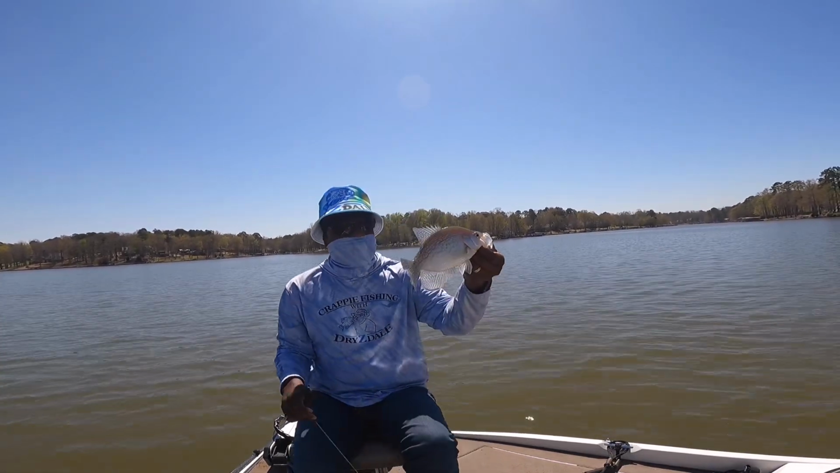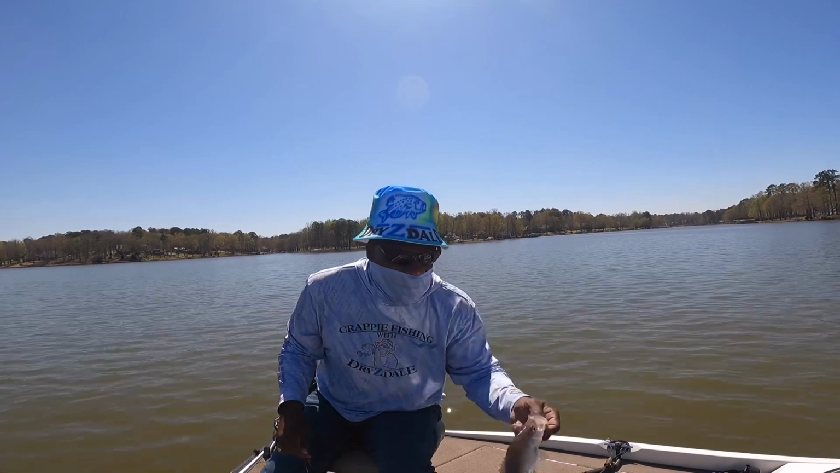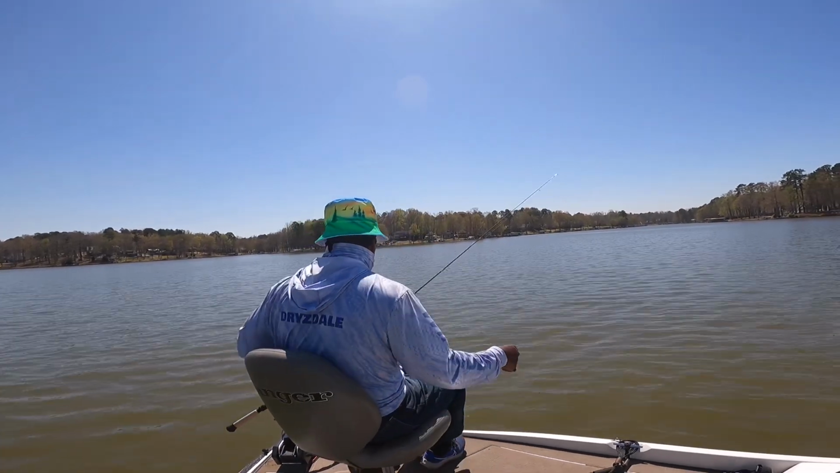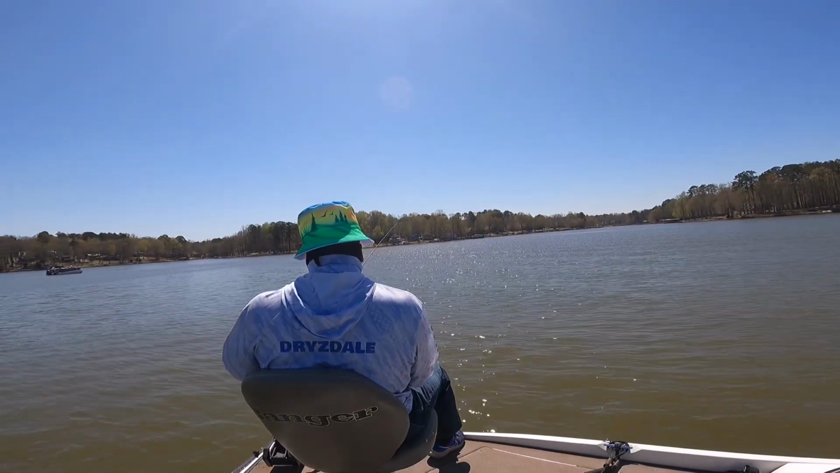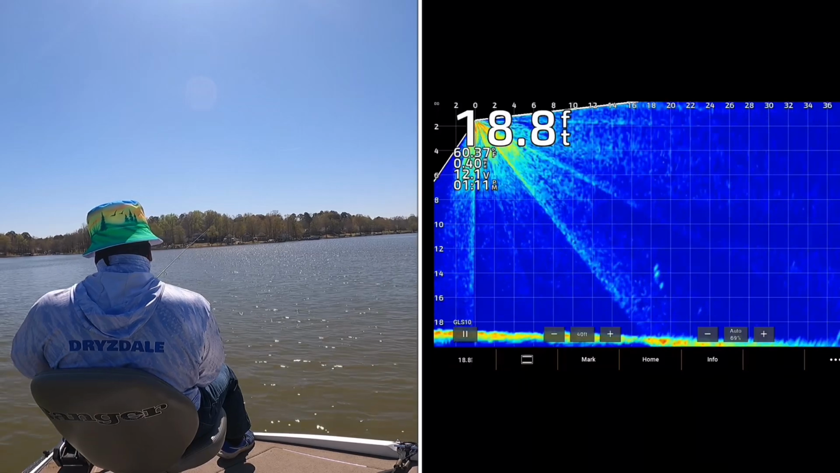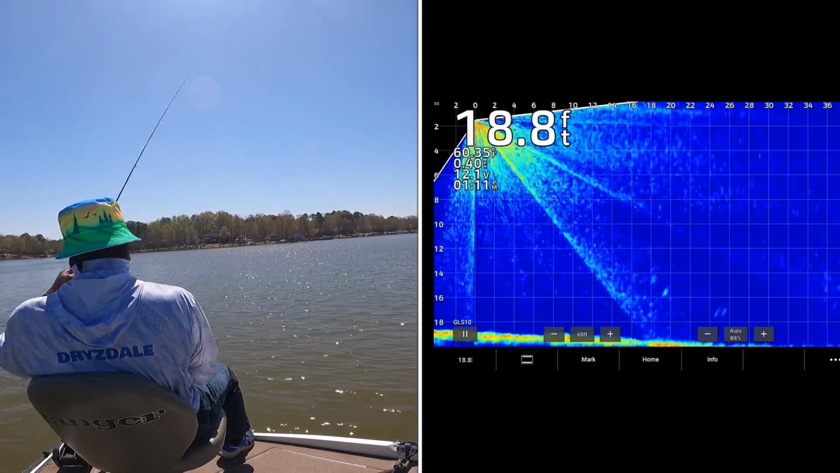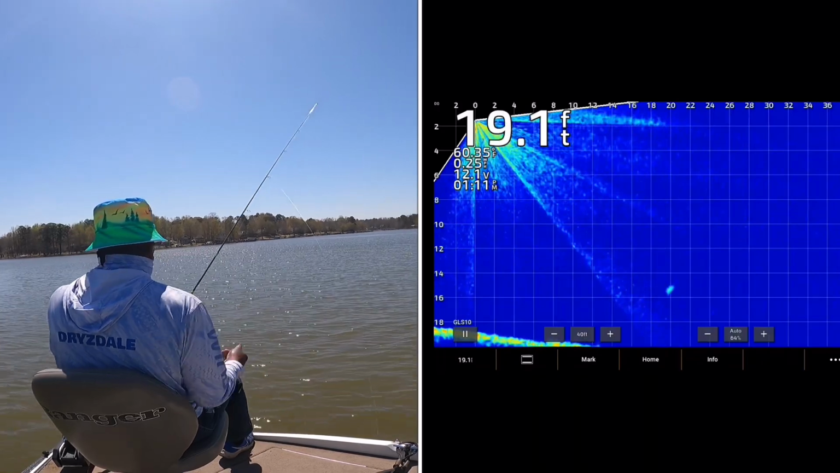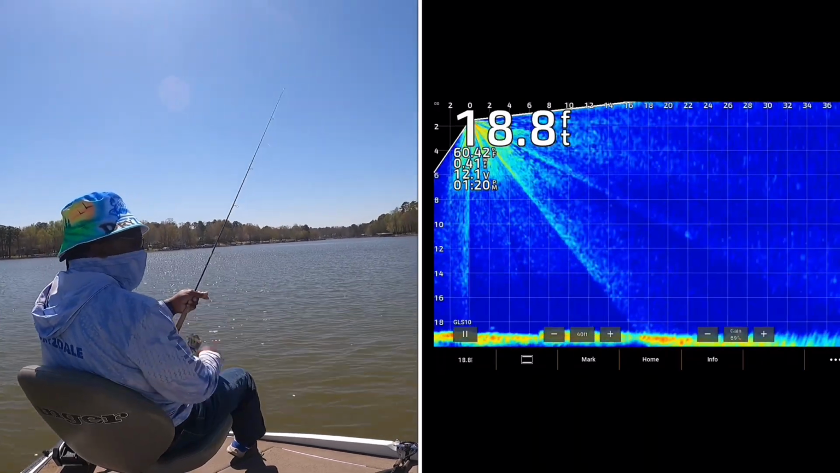Ain't catching no monsters, but I'm catching some whole fryers. No Shirleys yet. He took my bait. I think I lost my bait on that one.